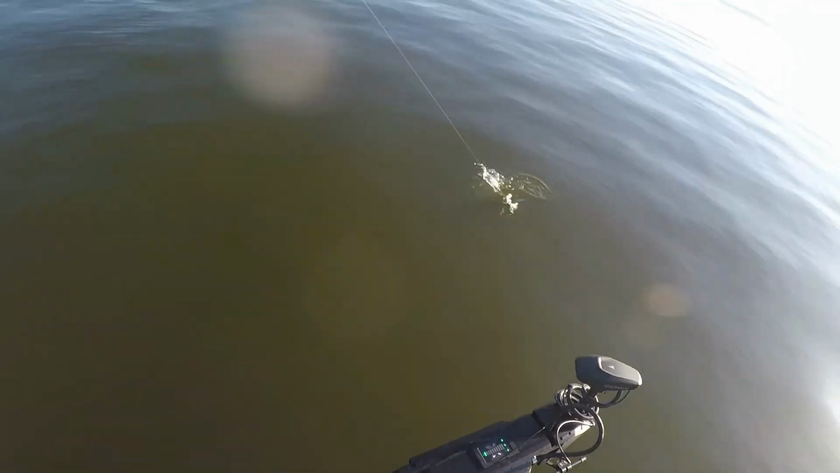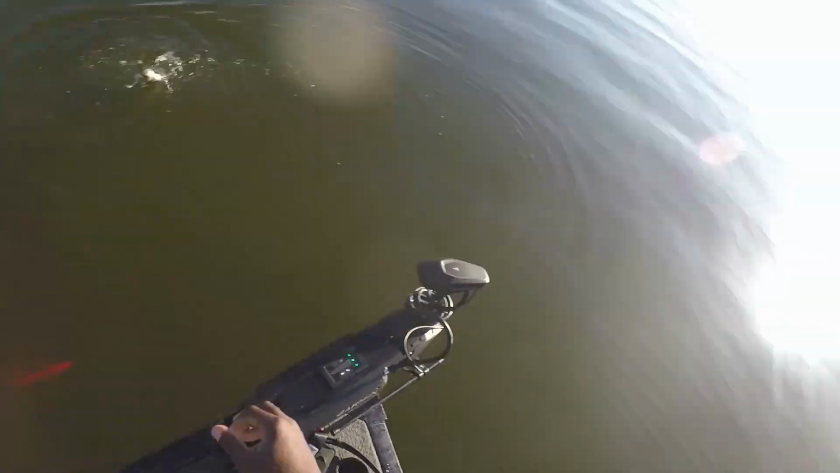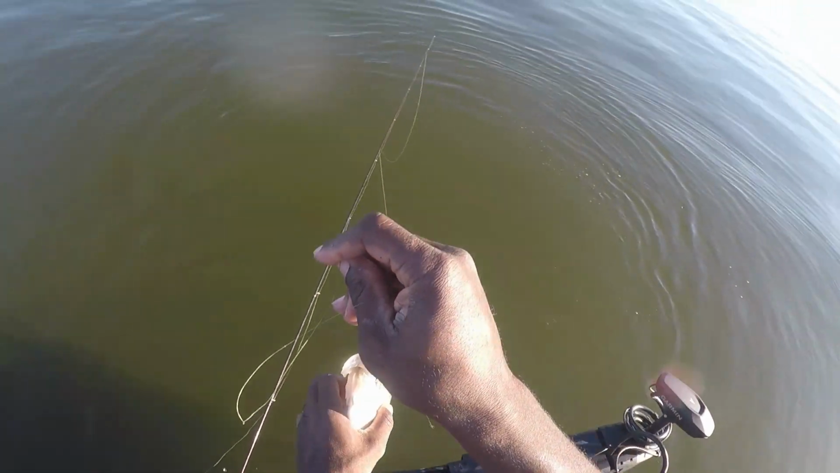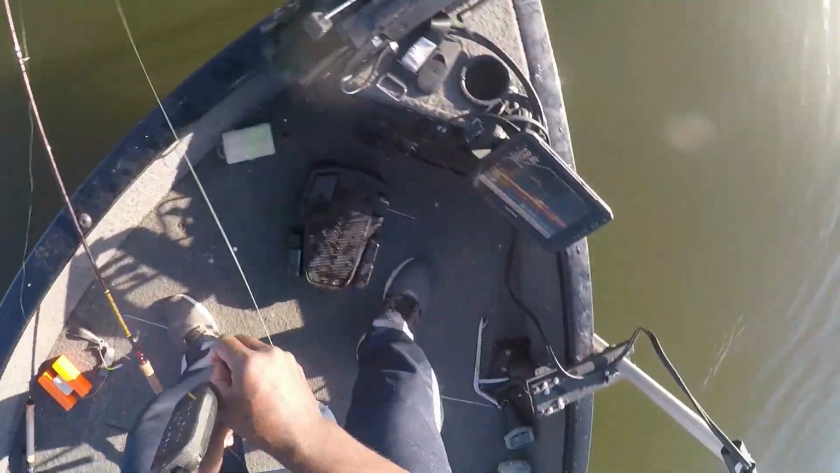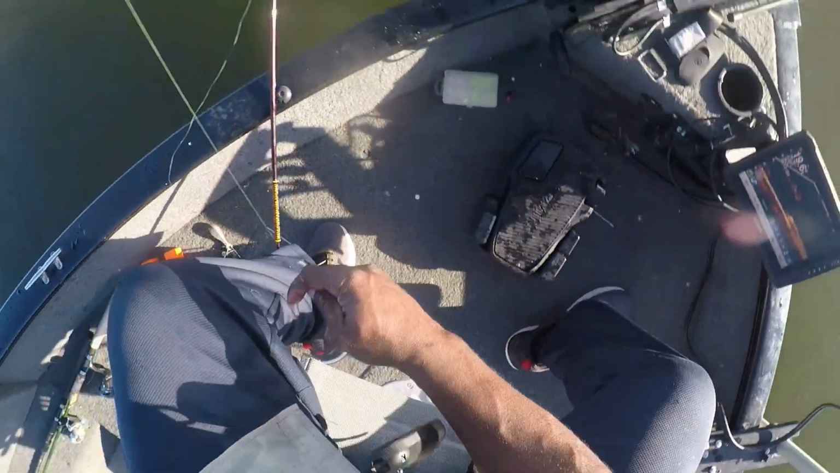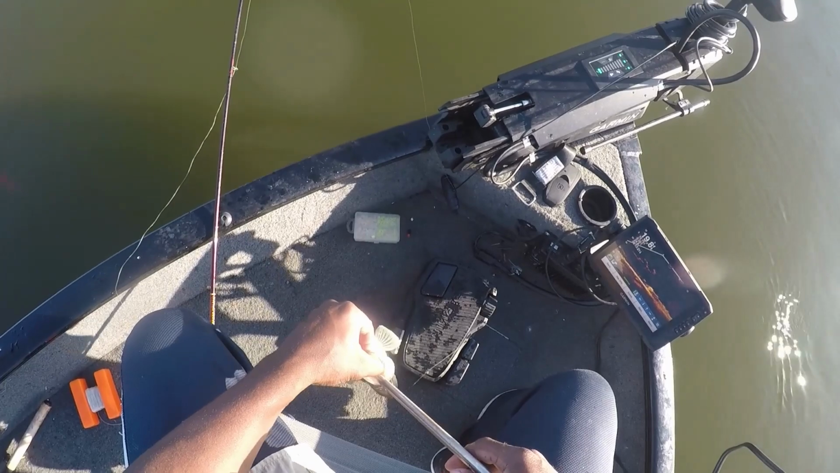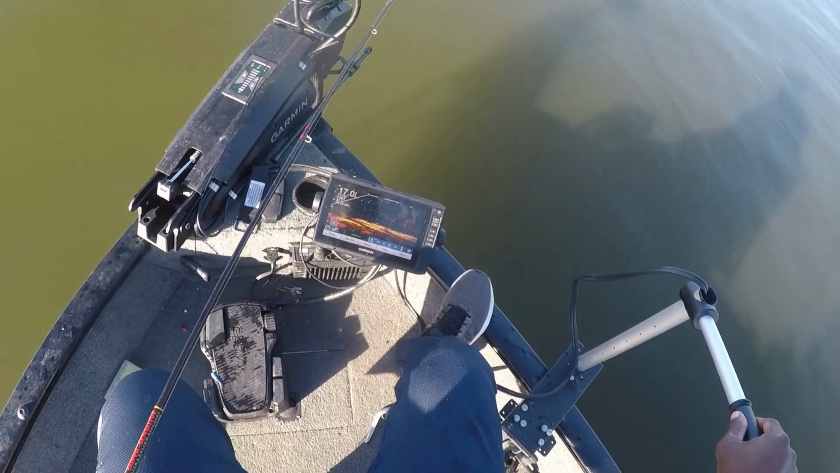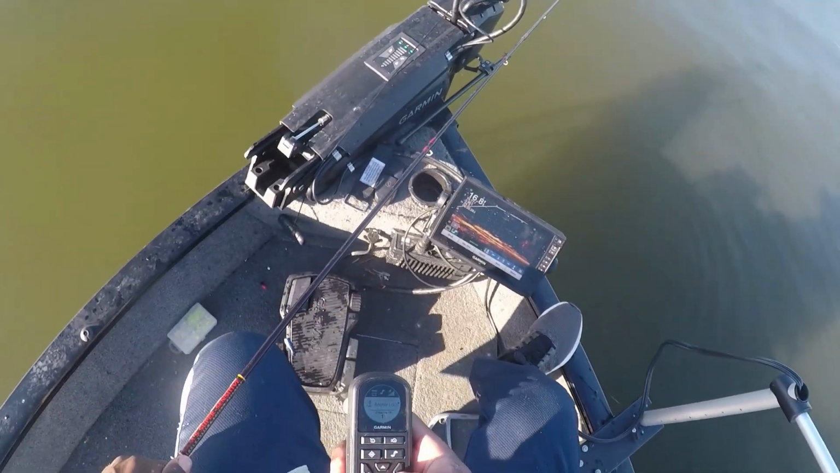Whew. Won't have to edit that clip. They are swallowing that jig, y'all. Oh, y'all see that? They swallowing that blue, boy. Telling you, that blue chrome ain't no joke. This brush pile here, or this log, I should say, has been an absolute dream.